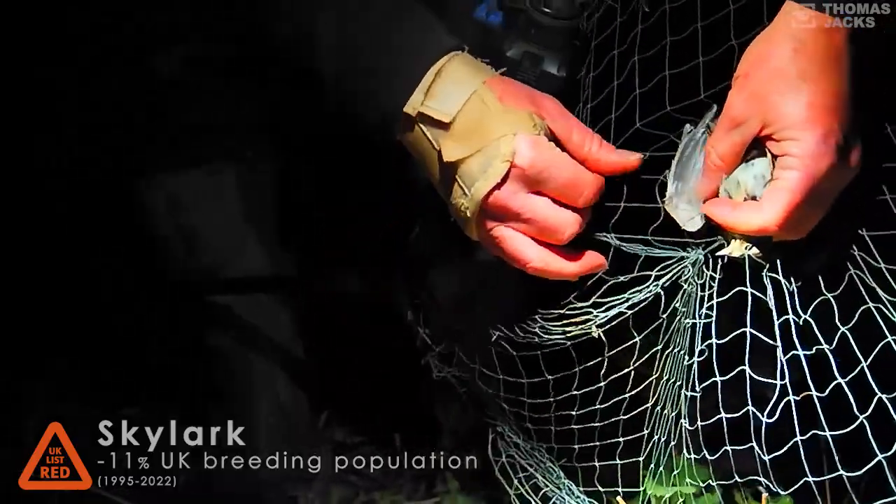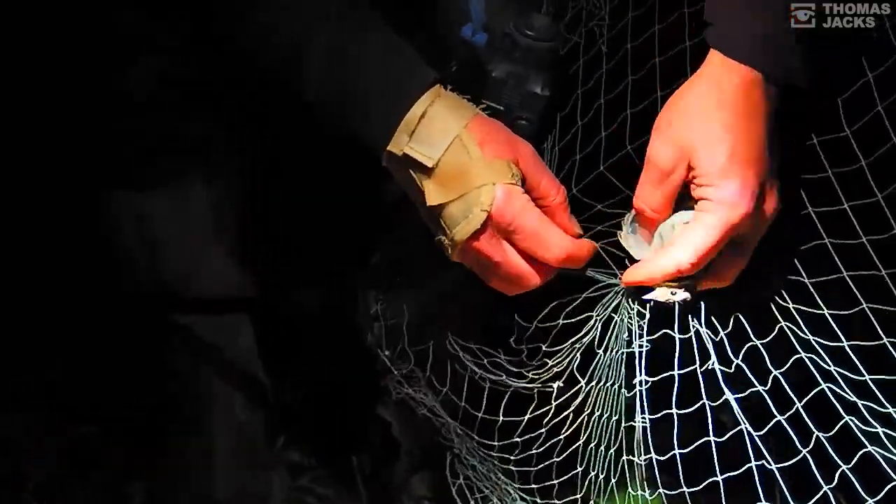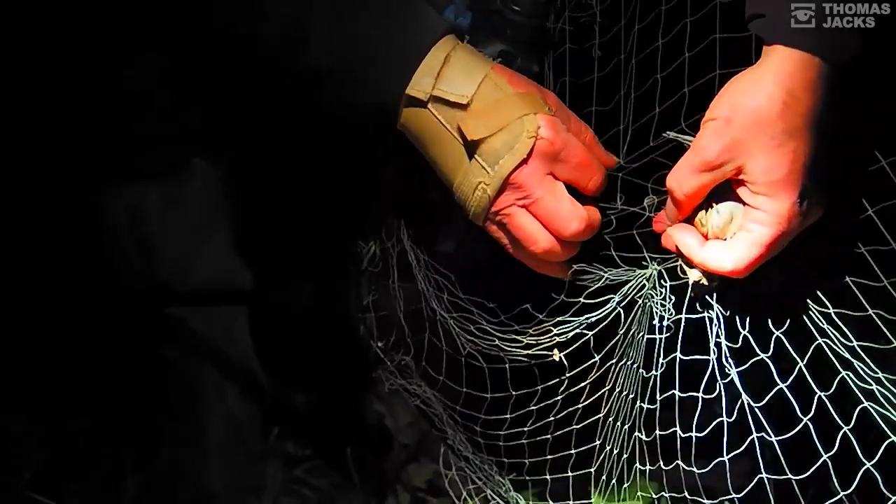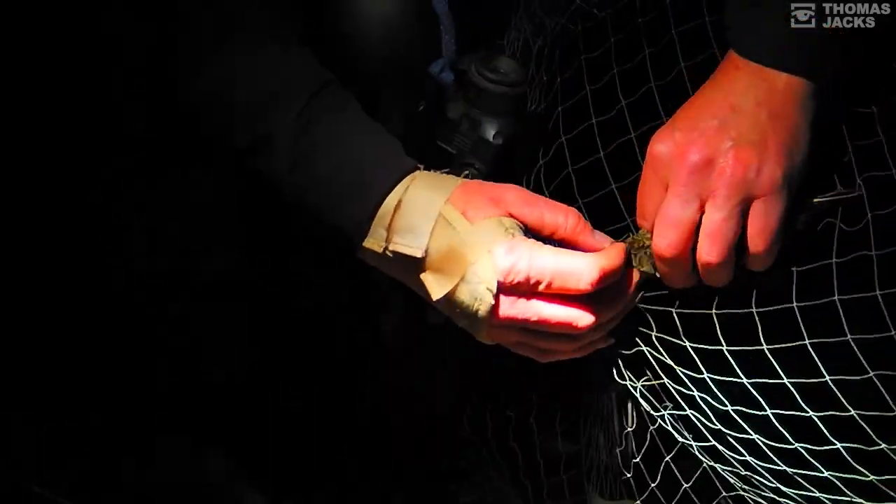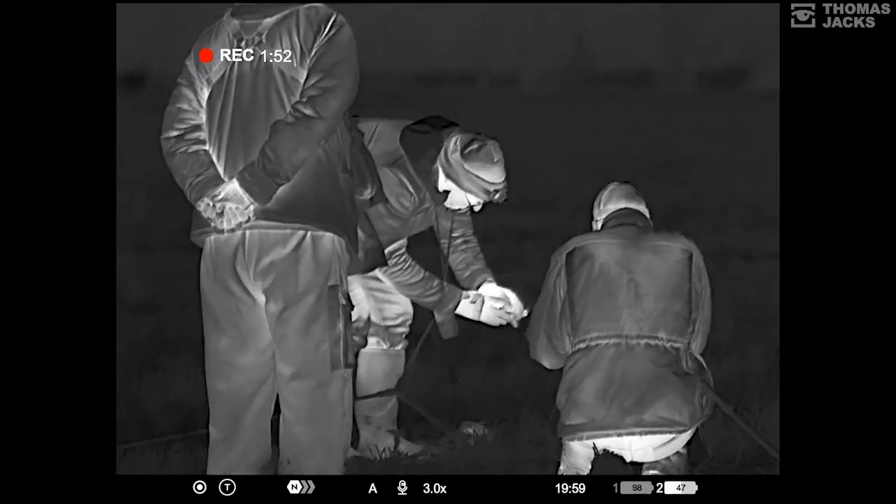It's quite a delicate operation, isn't it? Because they look fragile. Yeah, I mean you need to be taught, and then there's a lot of practice in learning how to handle birds. That didn't take long.